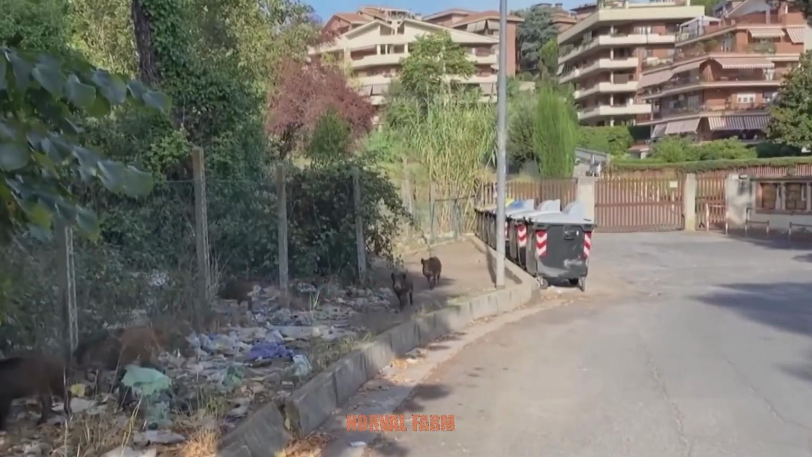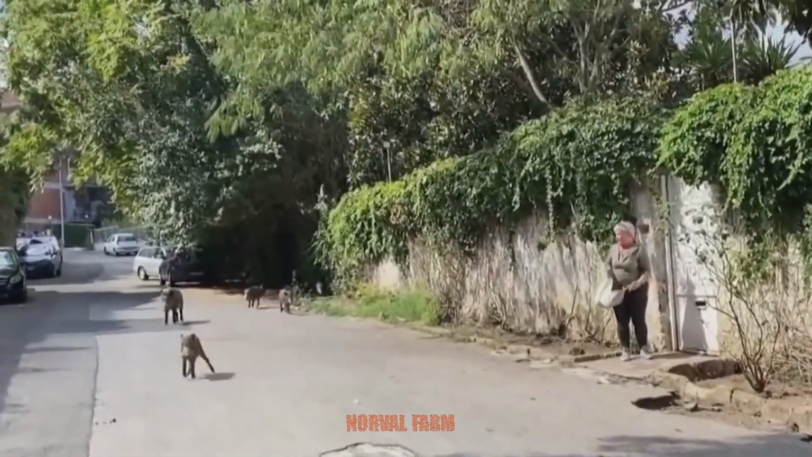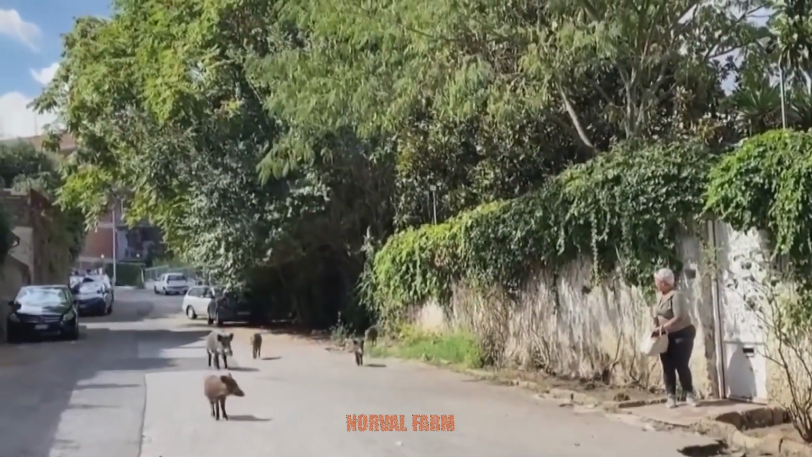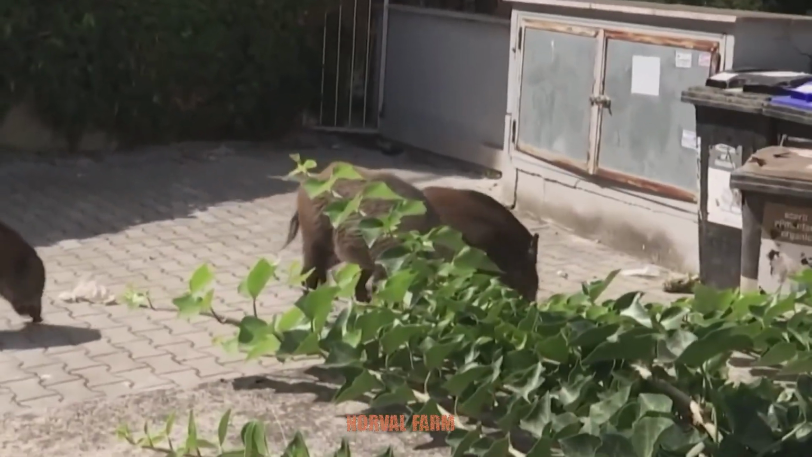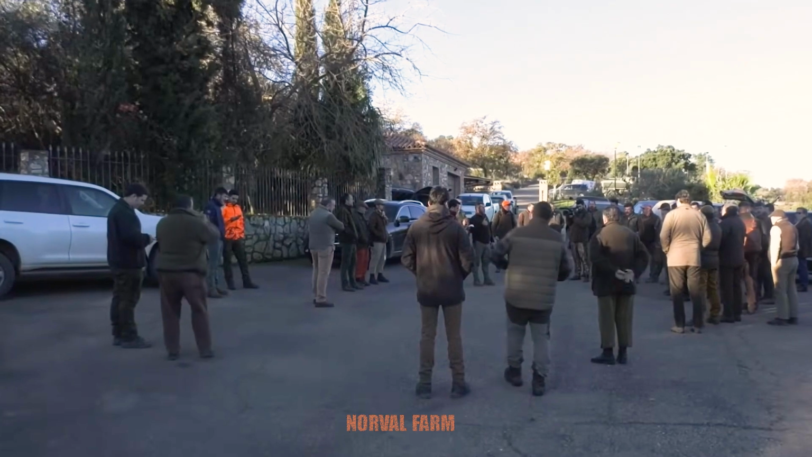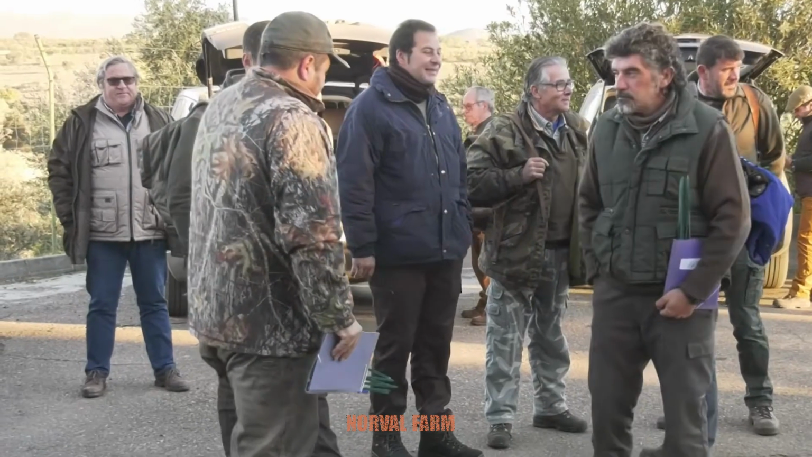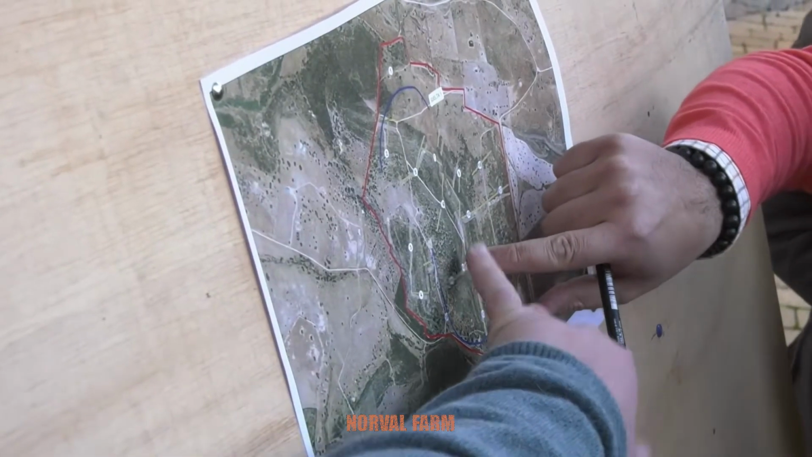Recently, a ferocious herd of wild boars has appeared right in residential areas, causing chaos and endangering the safety of the people. They are aggressive and destructive, rampaging through properties and even attacking humans. This situation cannot continue, so a team of professional hunters has taken action.